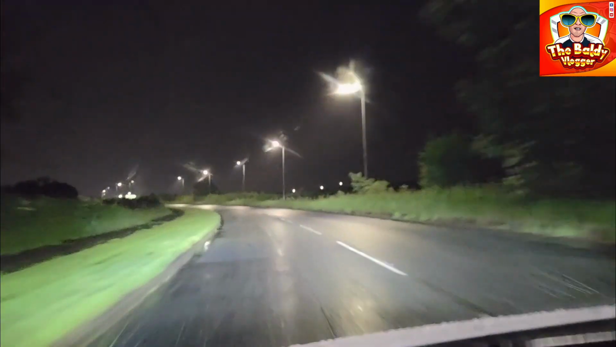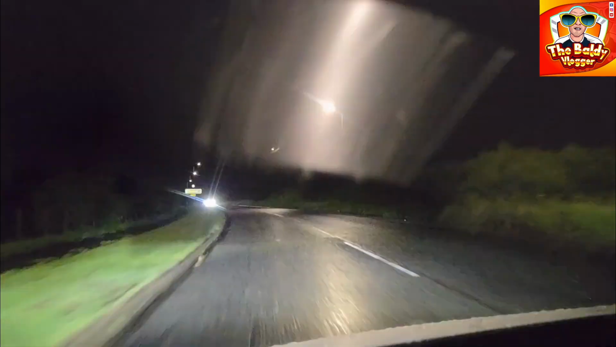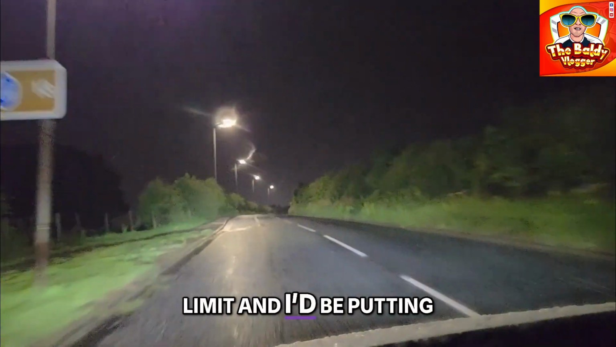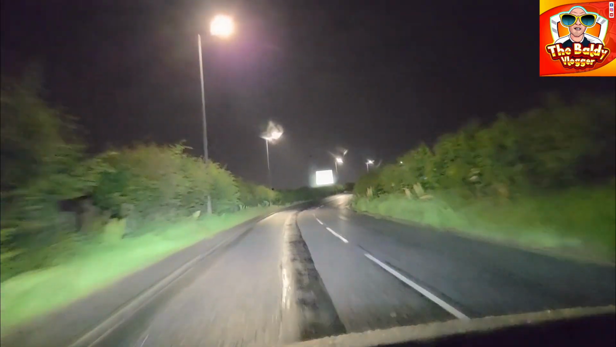I mean, if I really wanted to, I could put my foot down and lose this idiot behind. I'm in a Tesla. But then I'd be breaking the speed limit, and I'd be putting my life in danger and other people's. So, they can all sod off.